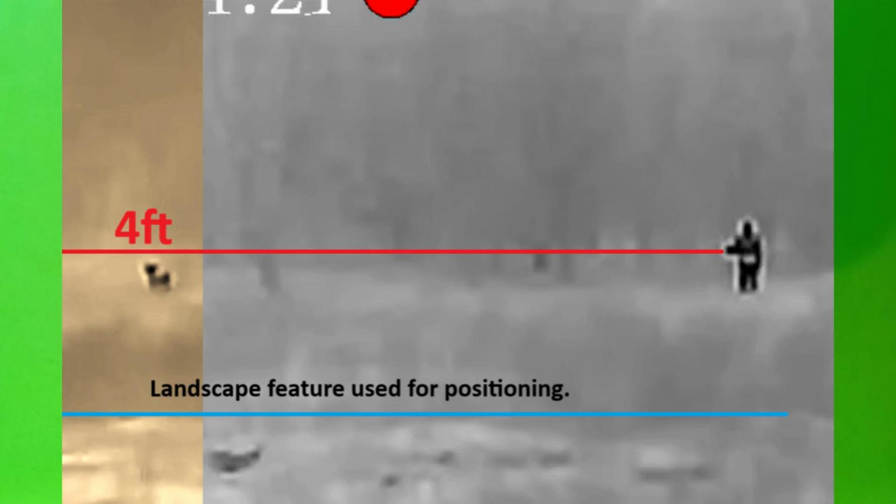As you can see, where my hand is sticking out to the right, that's me holding the stick, and that's at 4 feet. So the red line shows 4 feet above what I believe is the cat, and you can see that the cat's probably 3 foot off the ground at the top of its head, which is about right, and it ties in with the thermal footage and the height estimate carried out in a previous video.